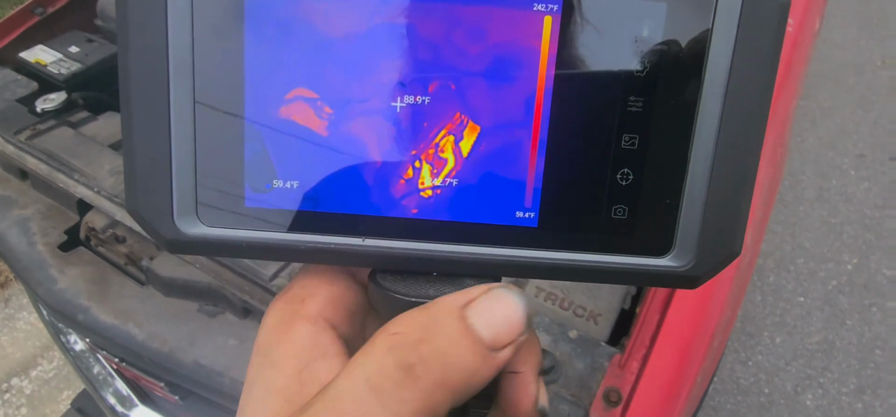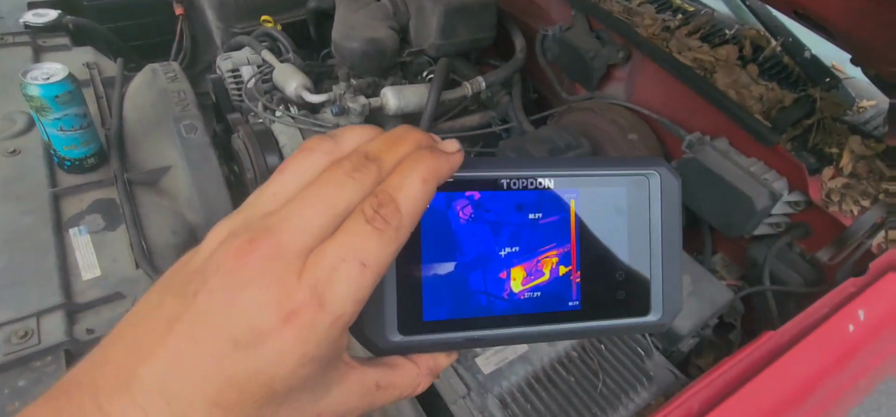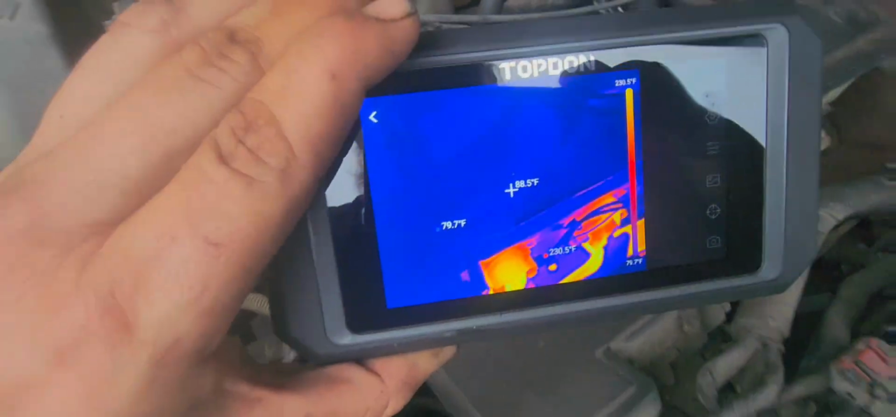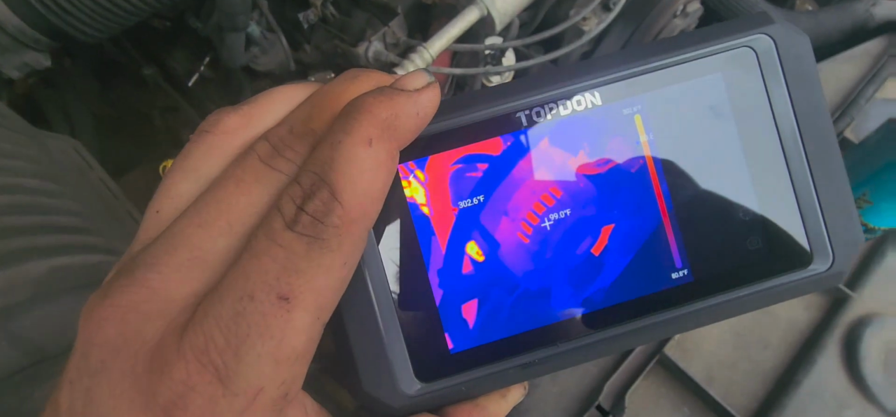So we can see the, let me pull this one off, actually. Give me a second, guys. All right. So actually kind of see more in detail of what's going on in here. And this is about the size of my cell phone. Got the alternator.